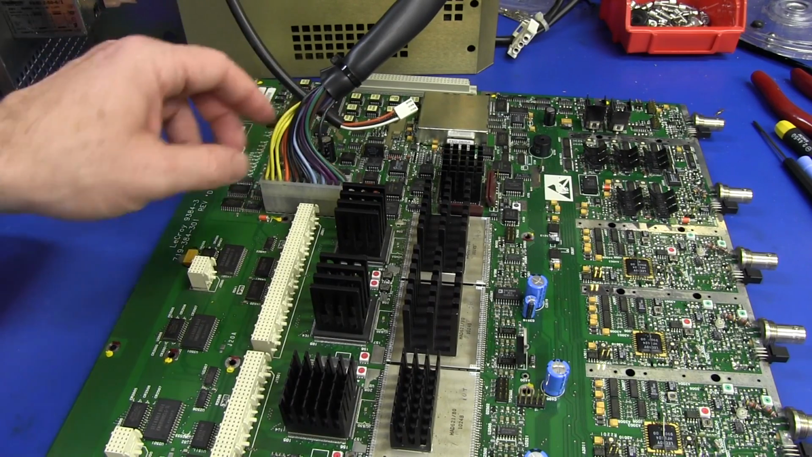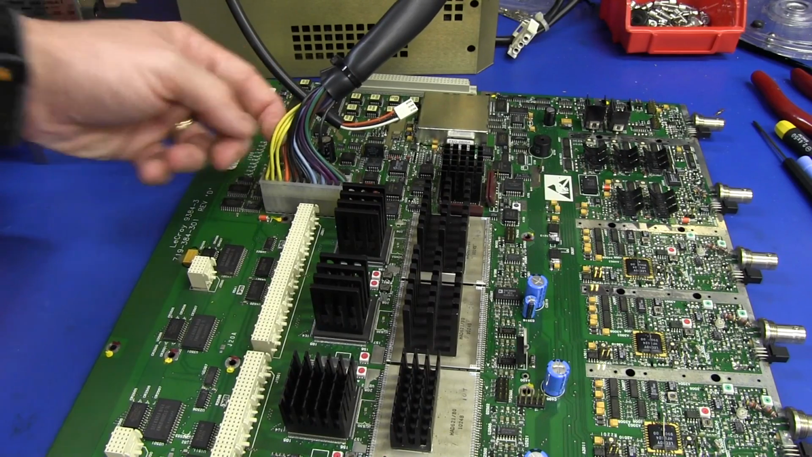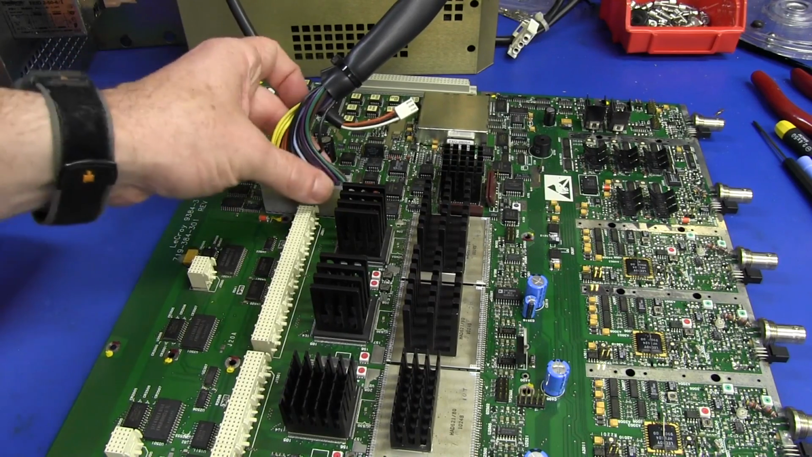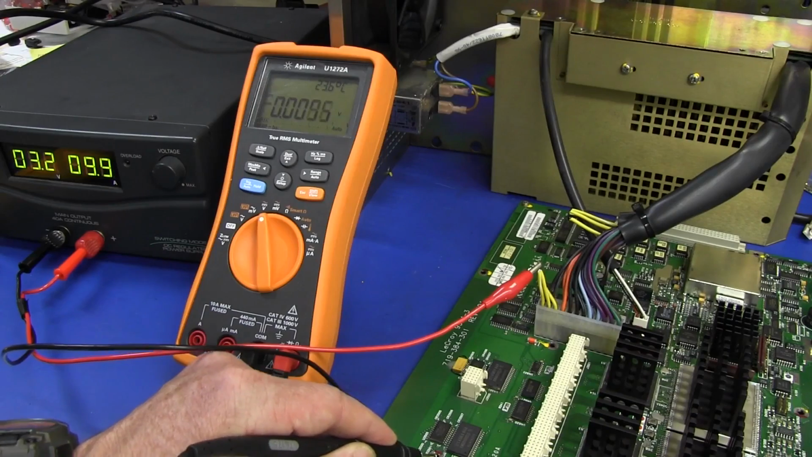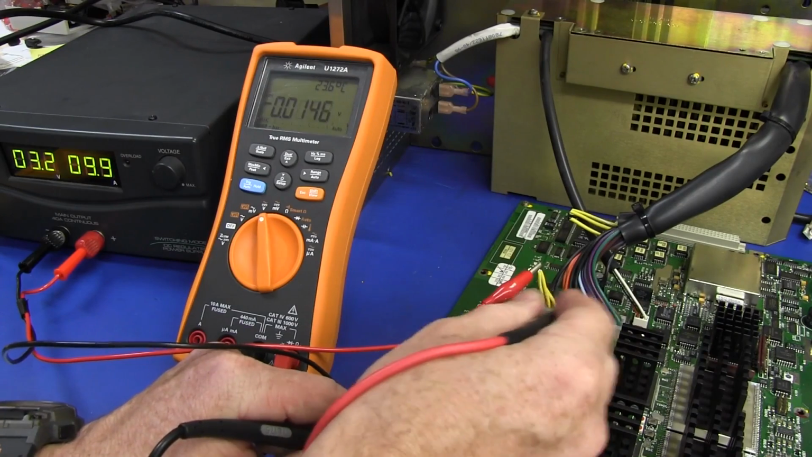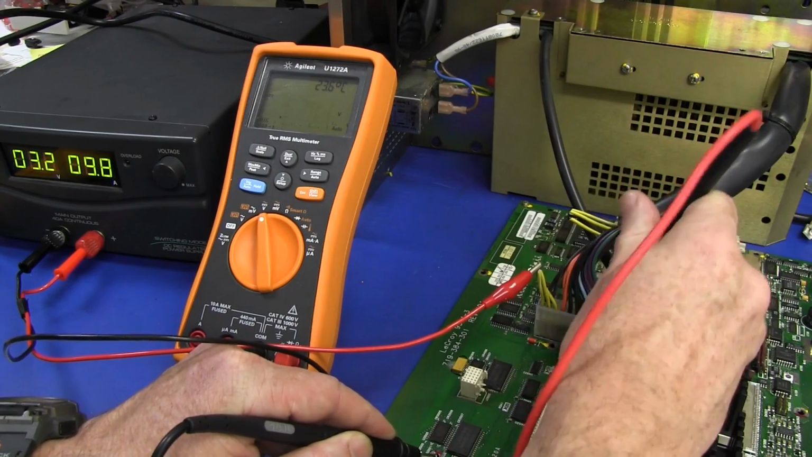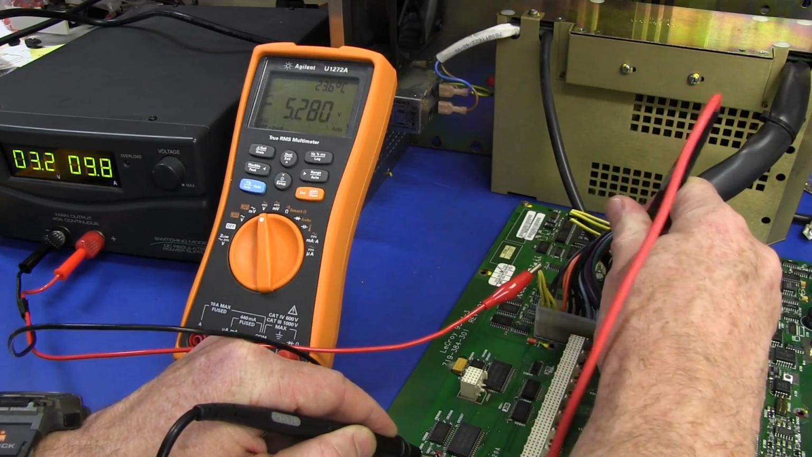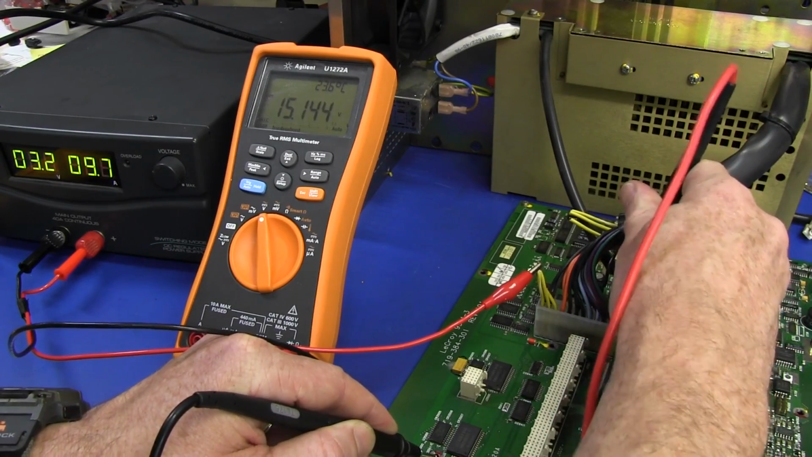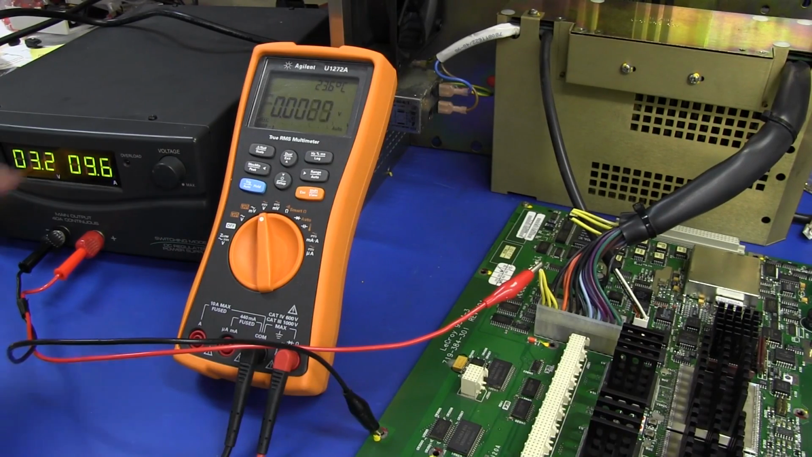Okay, so what we're going to do is, I have measured all the other rails and they all still work, so I'm going to cut into this cable here, the 3.3 volt one. We'll power that from the external supply, and we'll power up all the other ones as well and see what we get. Right, so what I've got now is I've got it powered up, and we'll check the voltages on here. 5 volts, there we go, and we're getting -5 volts. So all the other rails are all up. Not exactly sure what they are, +15. So the other rails are up to +5 and all that. But look, it's still drawing 9.6 amps.